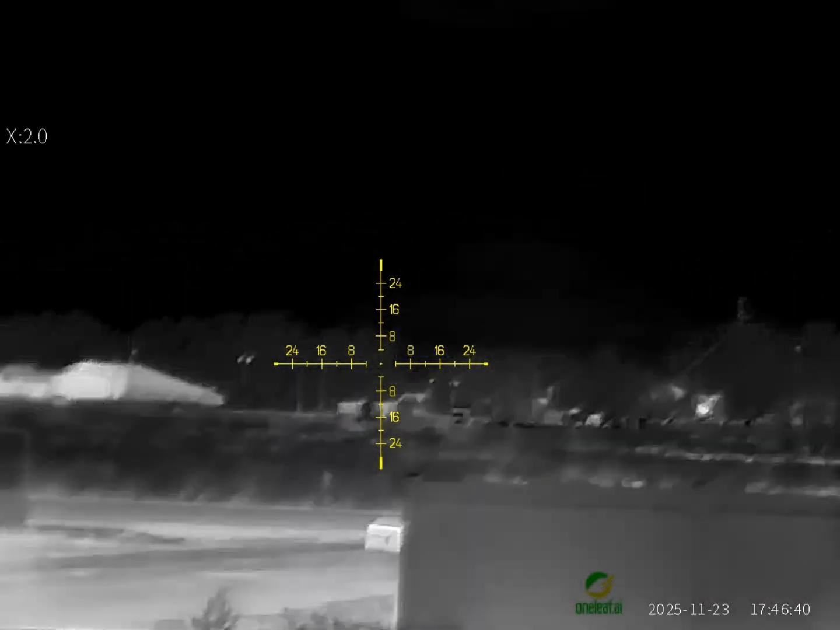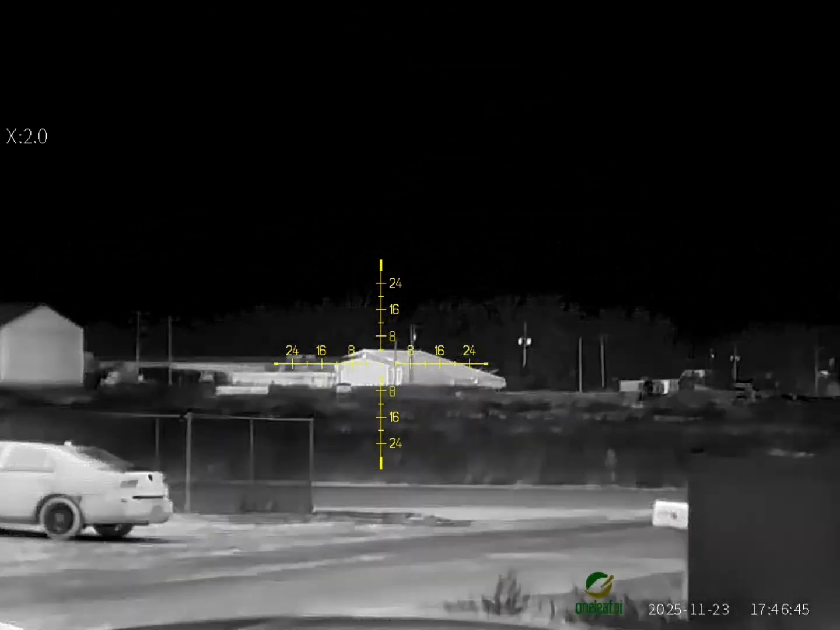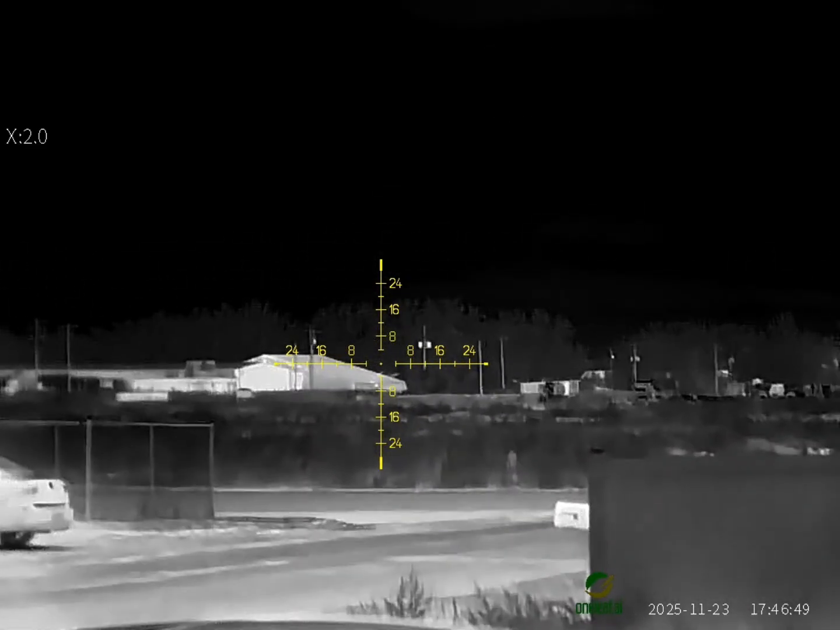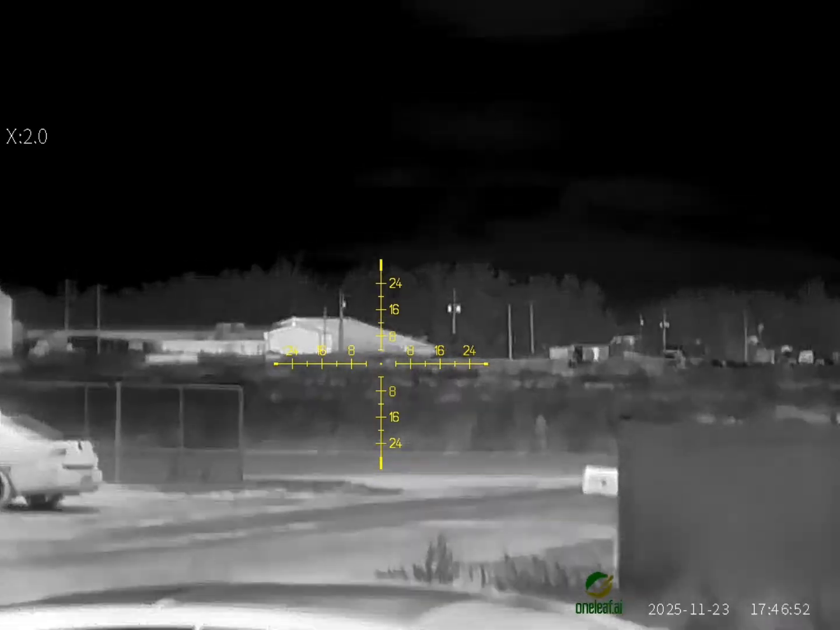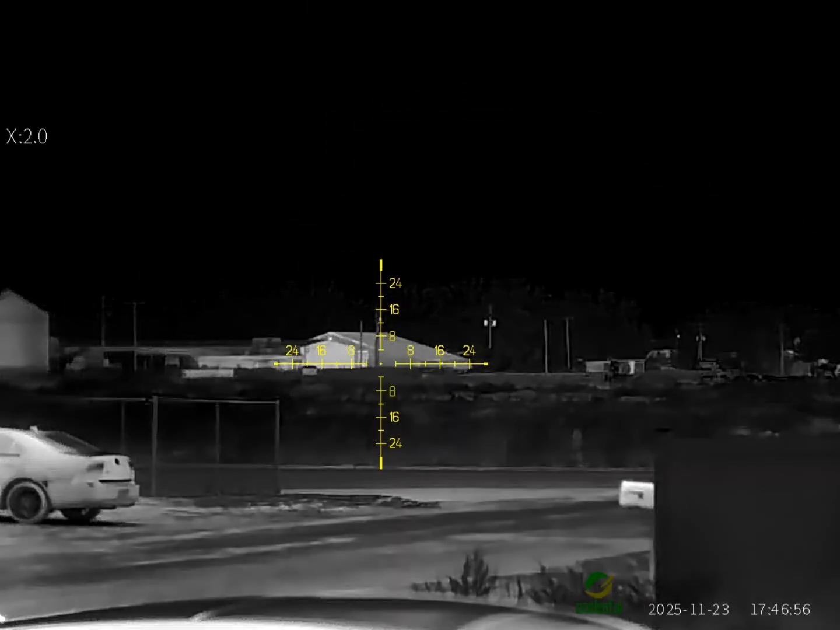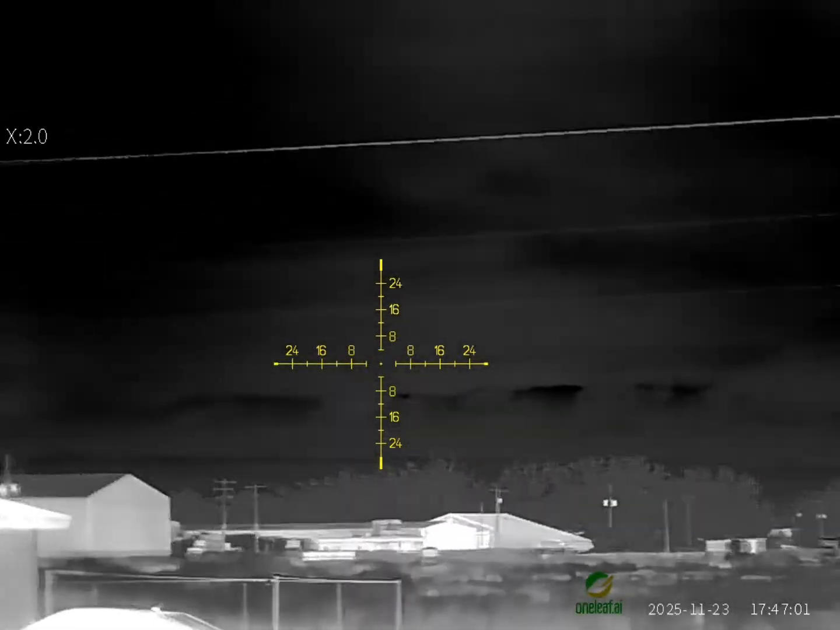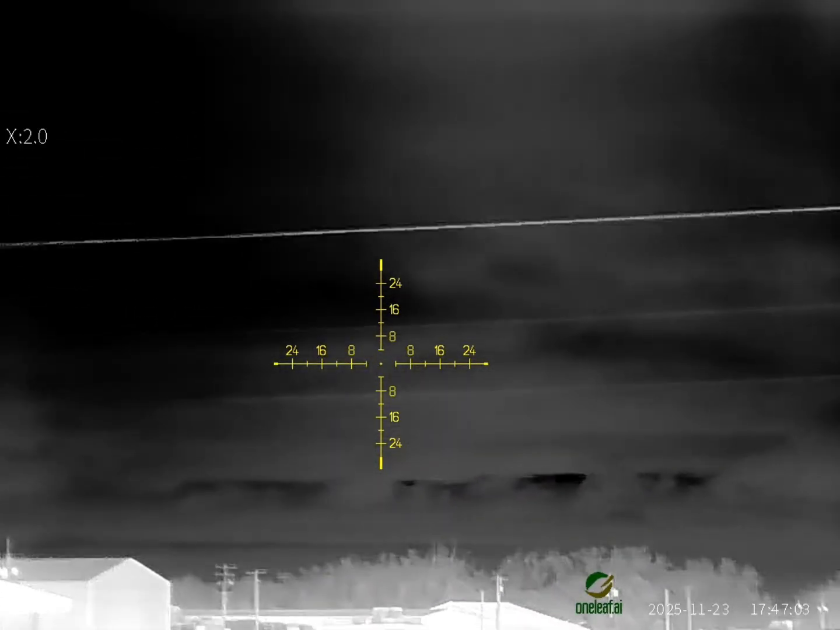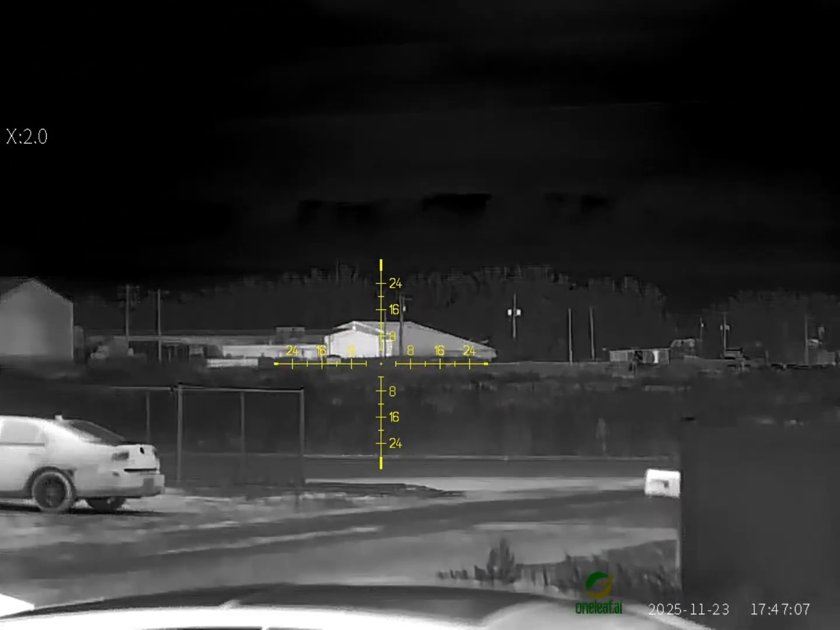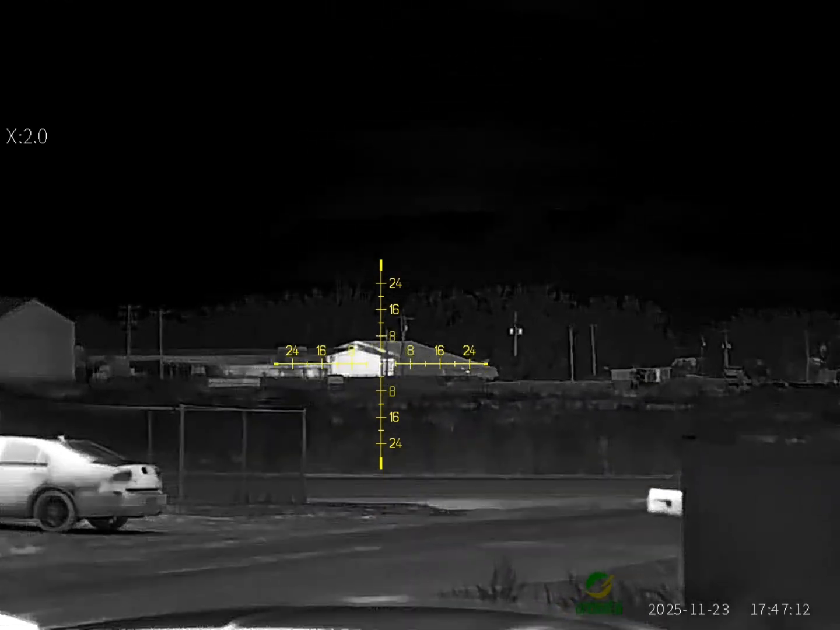I just realized after I had recorded that there are different modes on here too. I have it in fog mode right now, so I'm just going to switch it. That's picture in picture. Oops. Forest. We got rain mode. Kind of see how it changes the difference there.